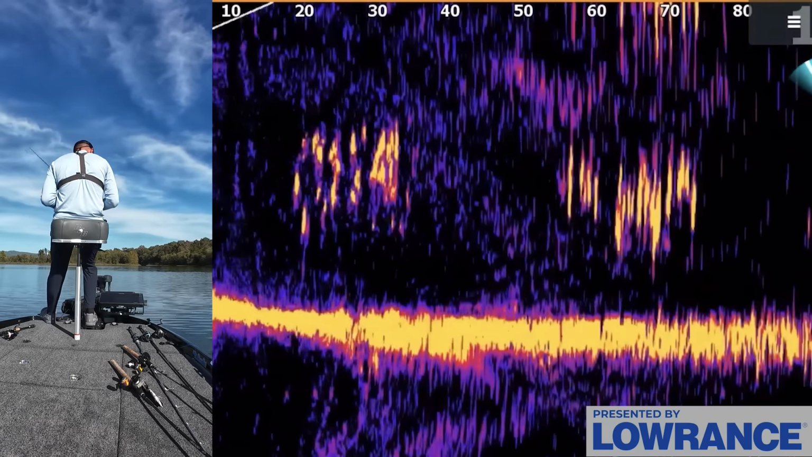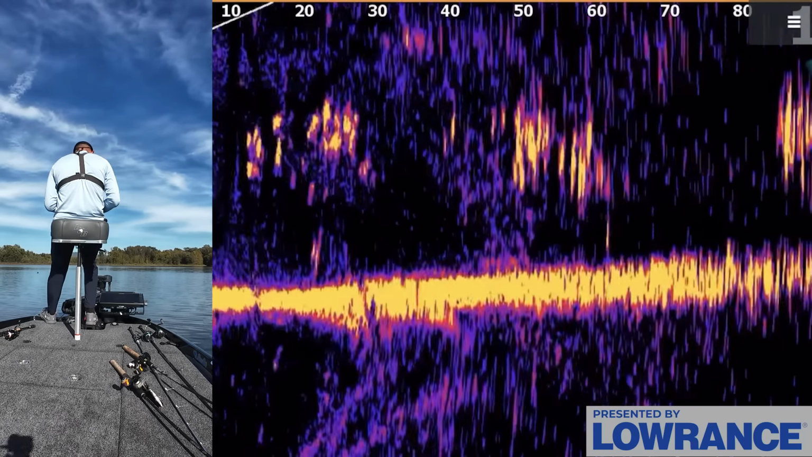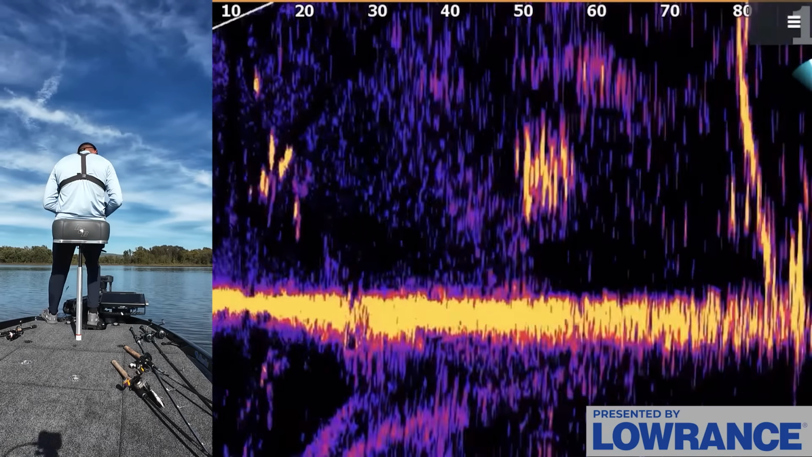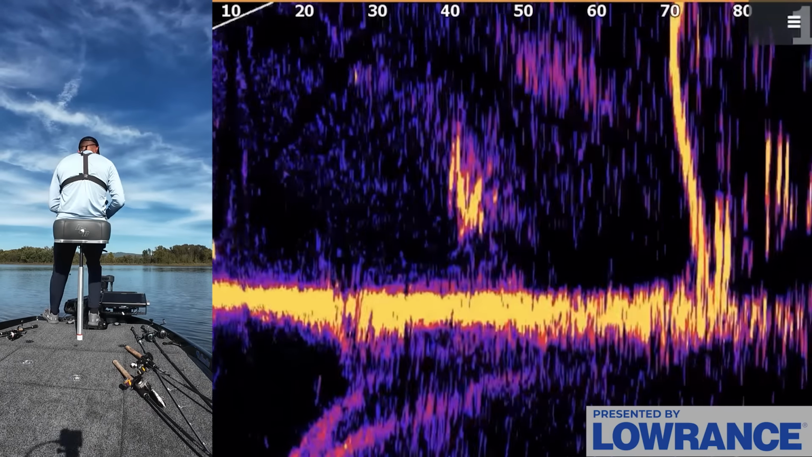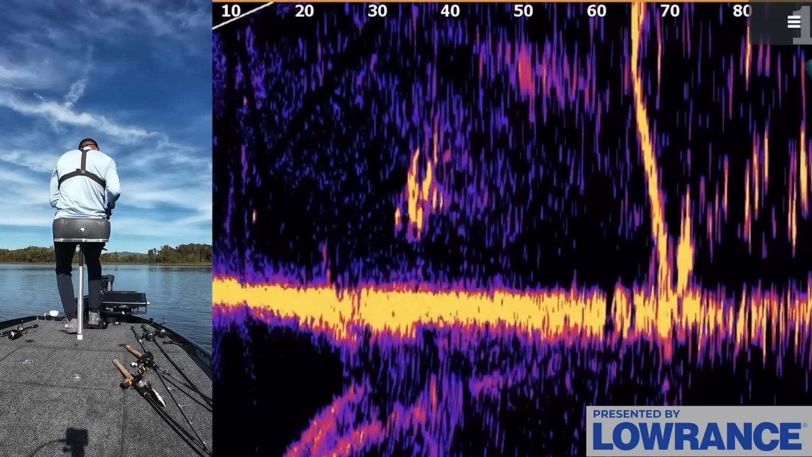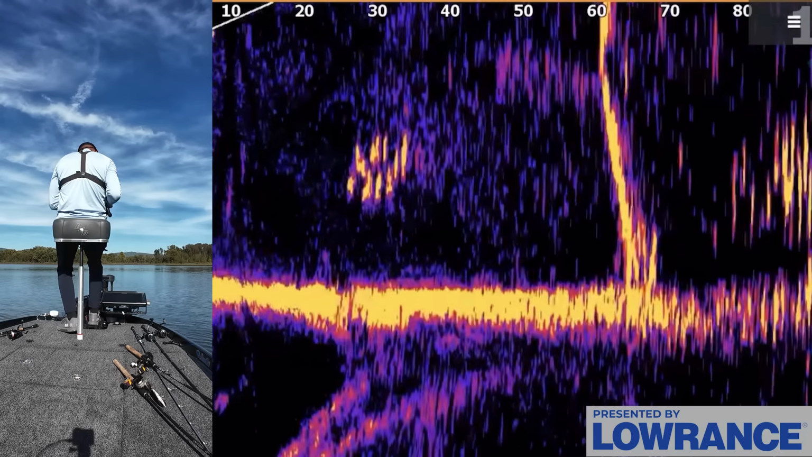Okay, so we're getting up to our first laydown though. You can see this nice tree over here. A little bit deeper still though, so I don't know if that's our issue right now. There are a lot of shad in this area. There are some fish around it. Just throw this hover rig down there. See if anyone is home.